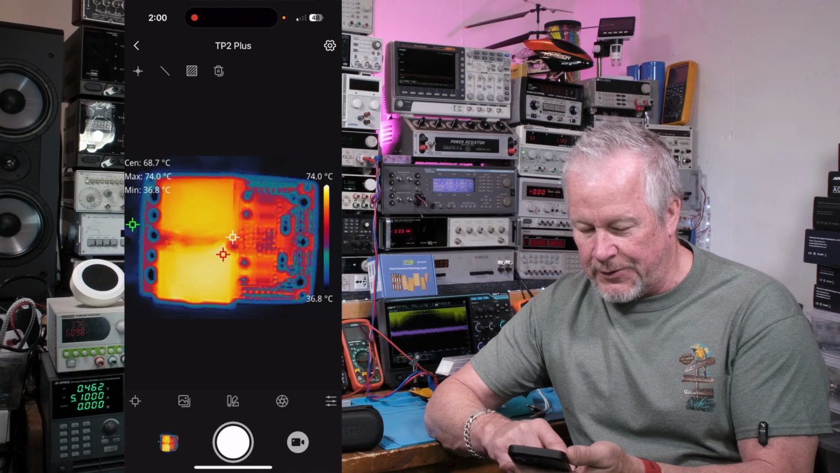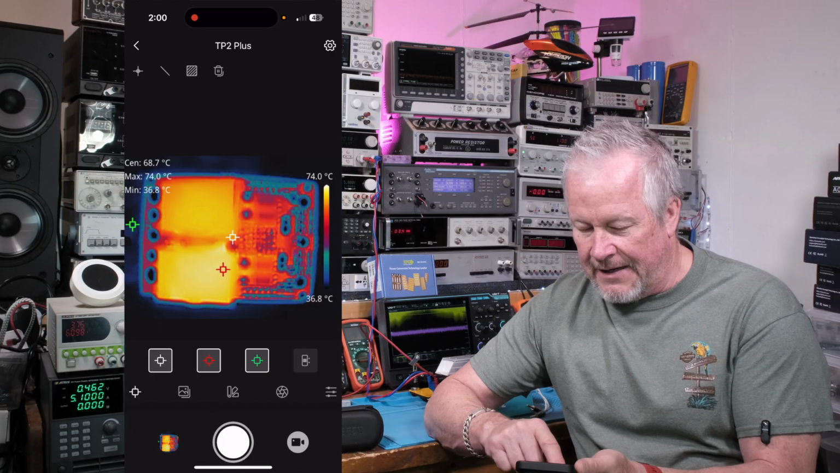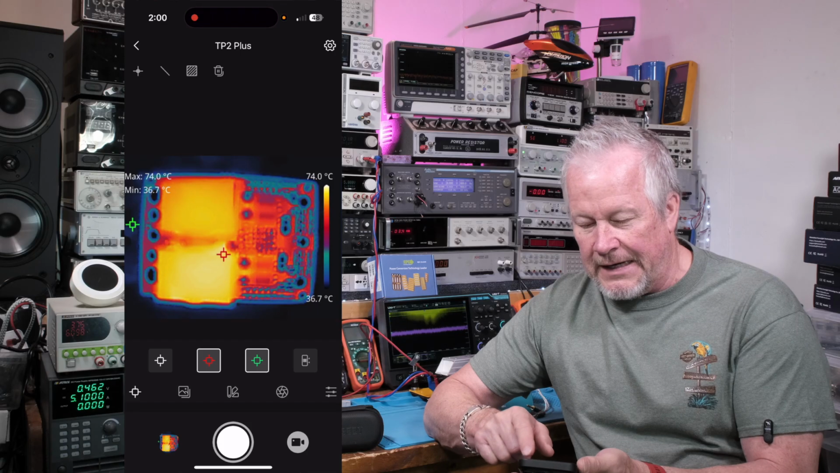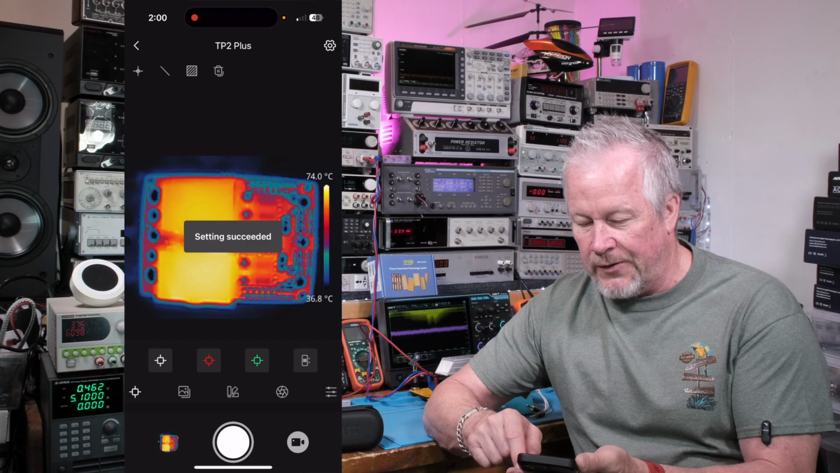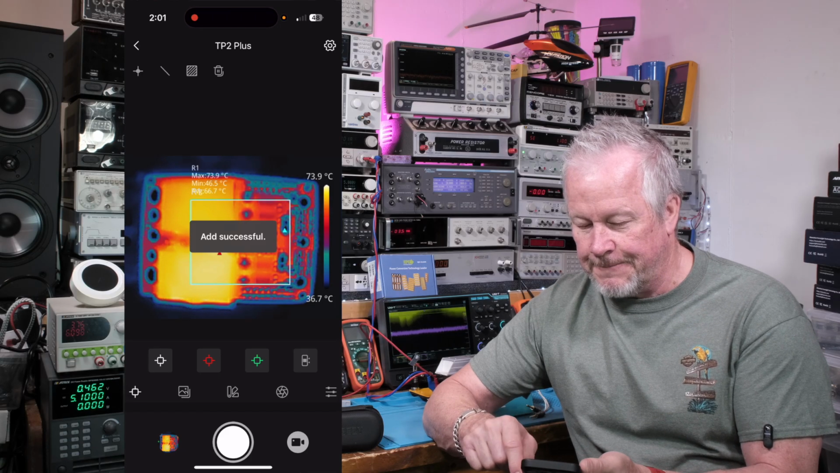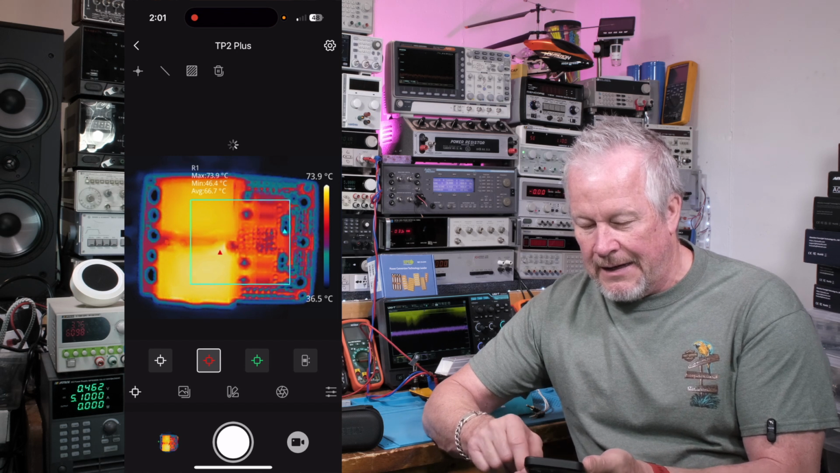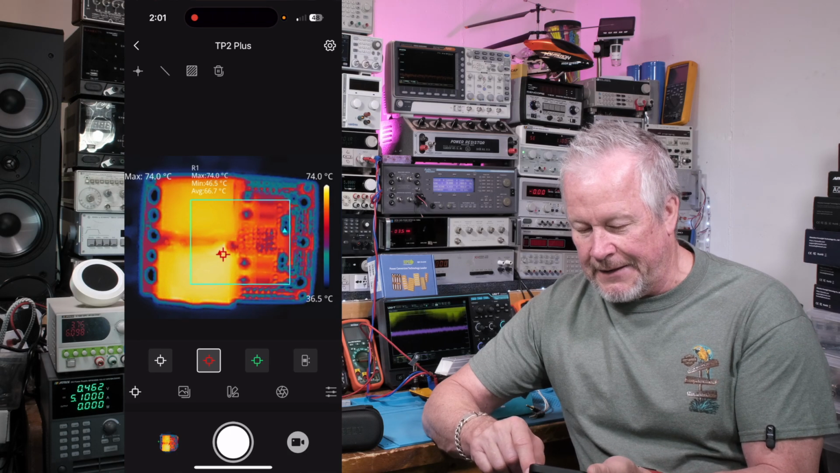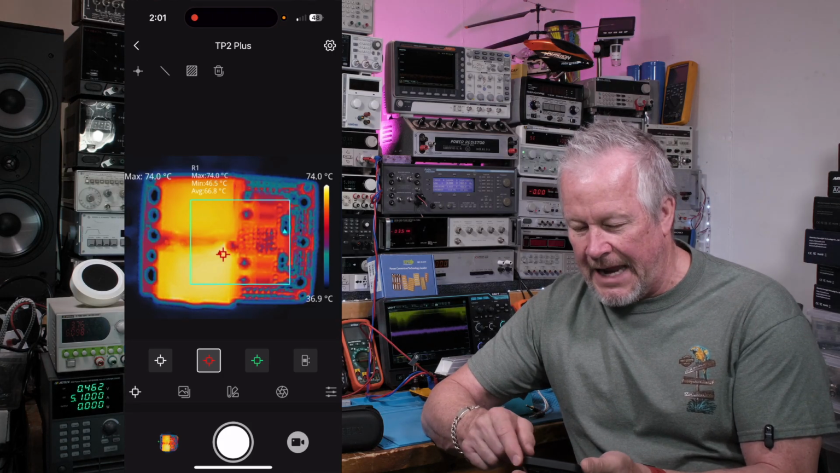Okay, if I come down here at the bottom of the screen and hit that little crosshair in the left side of the menu, then I get white, red, green. So I can turn off the white, turn off the center one if I don't like that. Maybe it's cluttering up my screen. Get rid of the hot one if I don't want it. Get rid of the green one. Because if I'm going to come up here, say grab that box, and I put a box across there, now I just get the temperature of that. Maybe it's less clutter. But maybe I actually like to know where the hot spot is. The coldest one's not a big deal. A lot of times I leave them all on. But if you're going to put a box, a line and stuff, it can get cluttered.